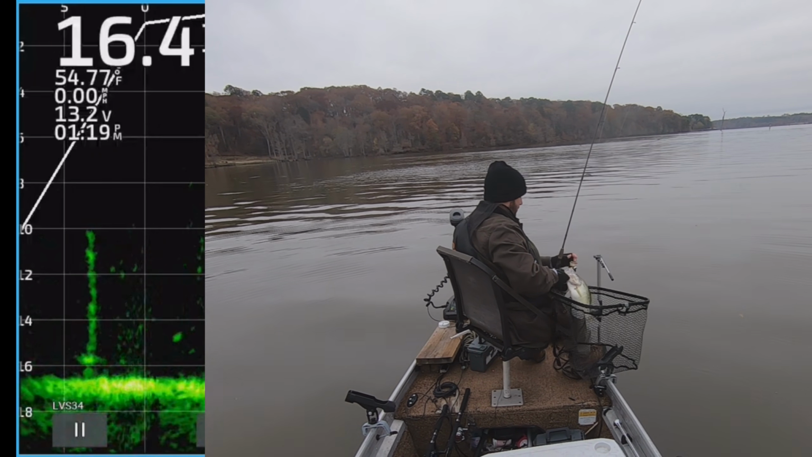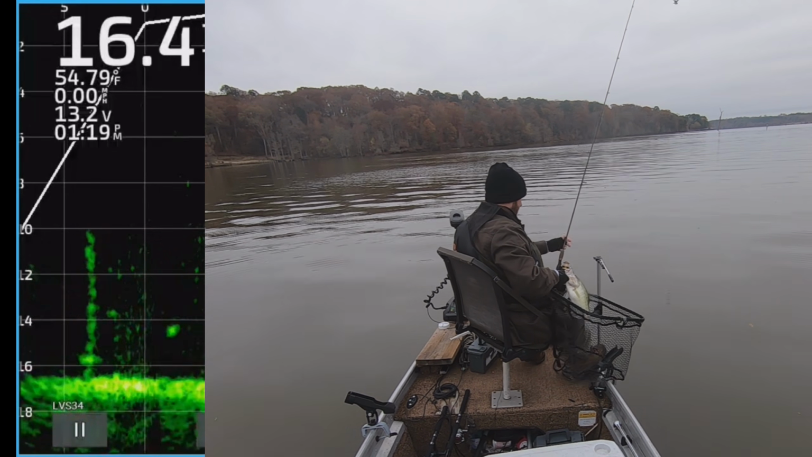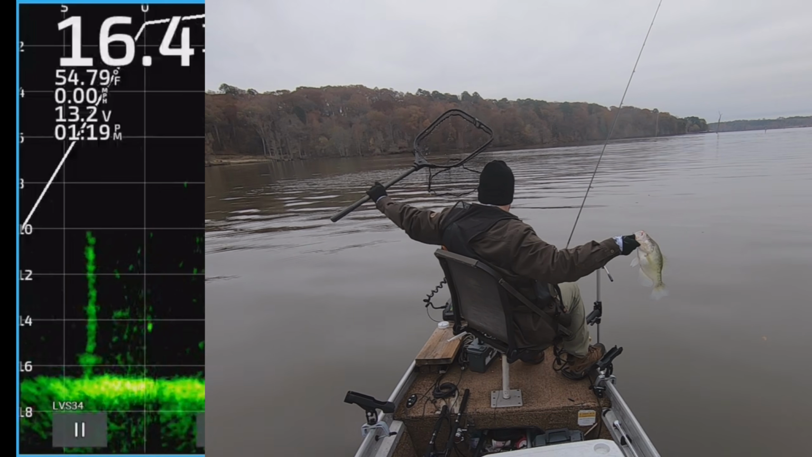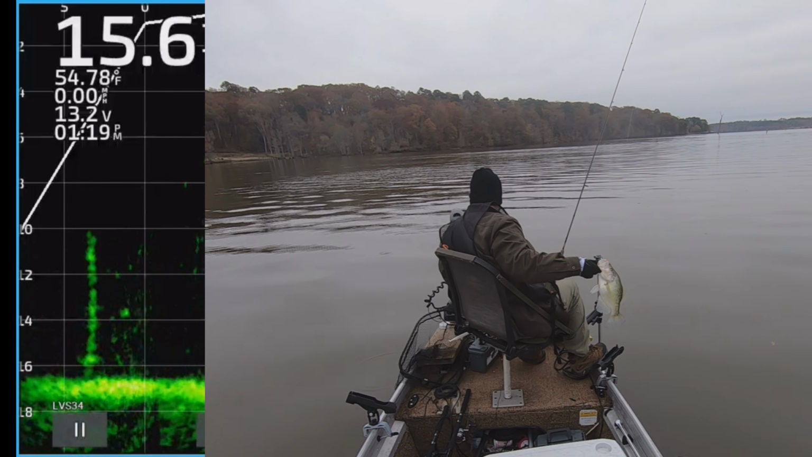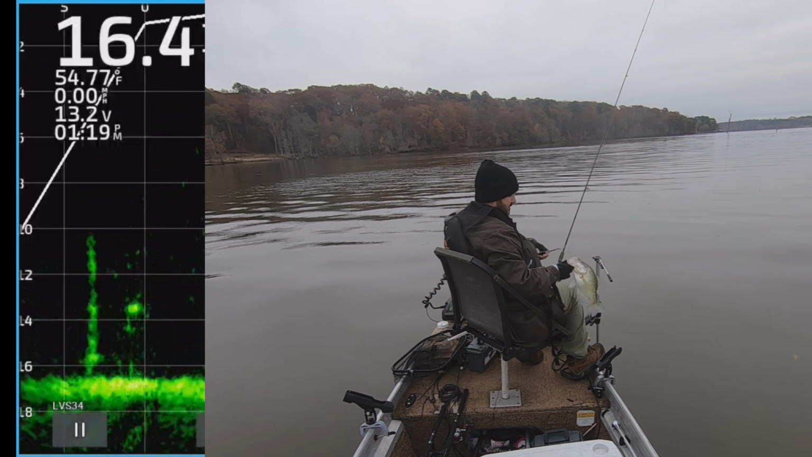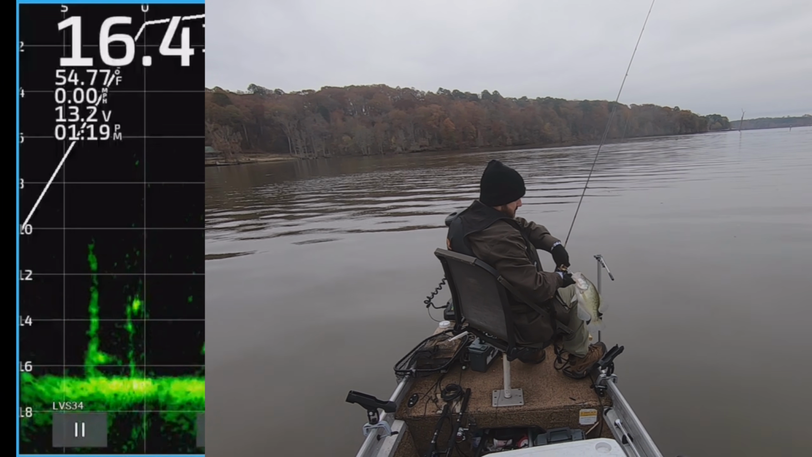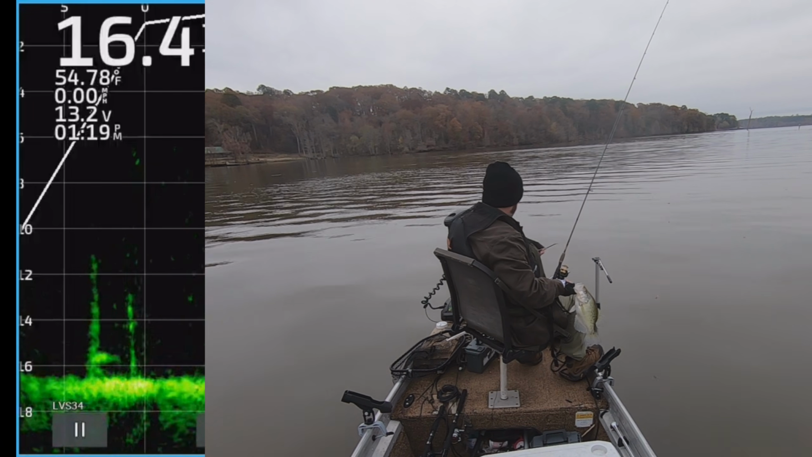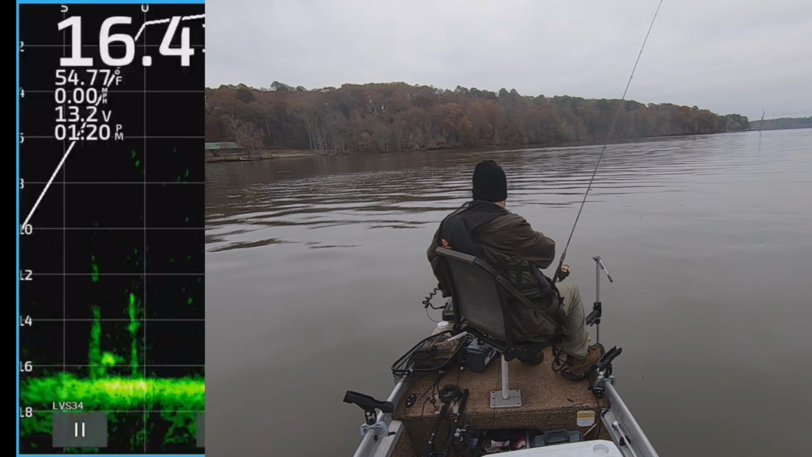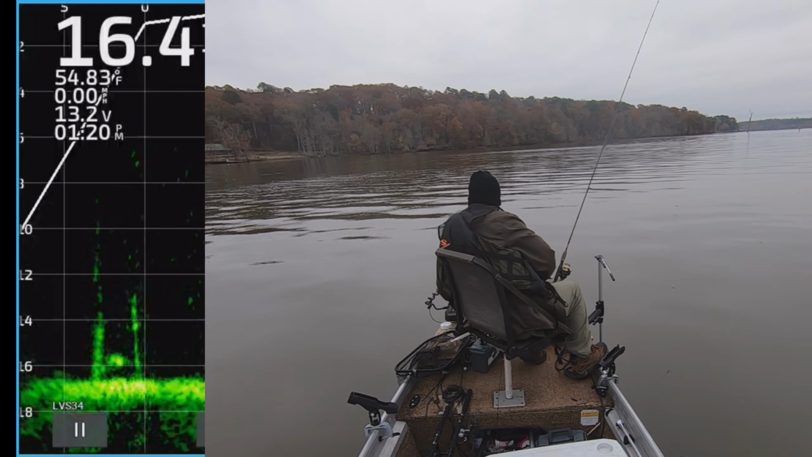I was legitimately wondering if that was maybe just a funny looking part of the tree. It was not part of the tree. That was just a big giant fish. He was not hooked good. He did not want to bite. I had to run it right into his face in the end.